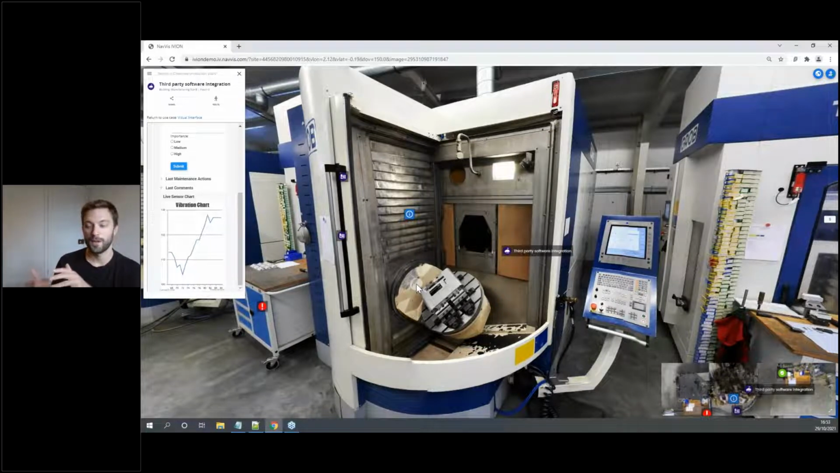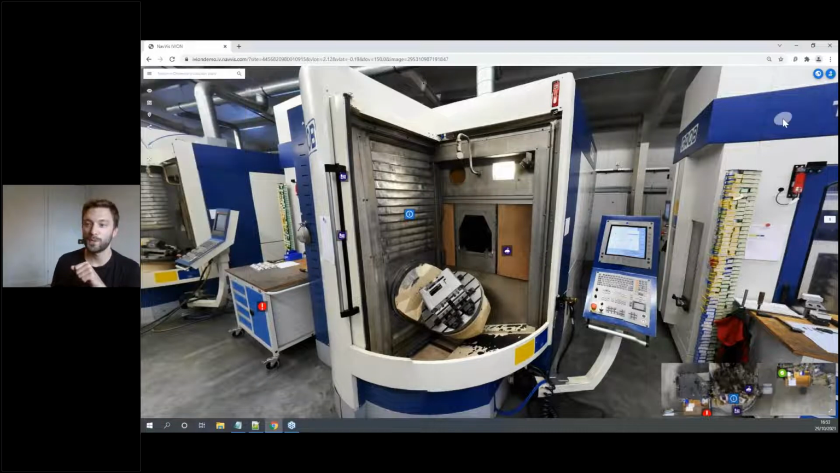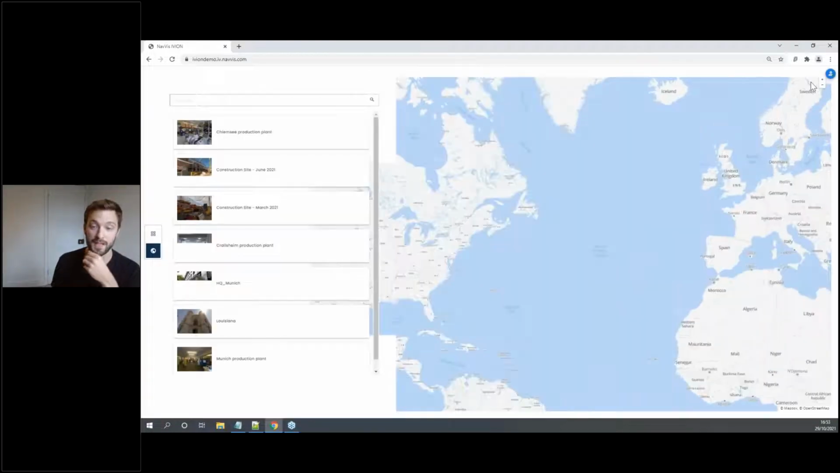We do have a full and extensive API for the front end and back end, which our customers use to build bespoke applications. So that is a bit of a whistle-stop tour through NavVis IVION.